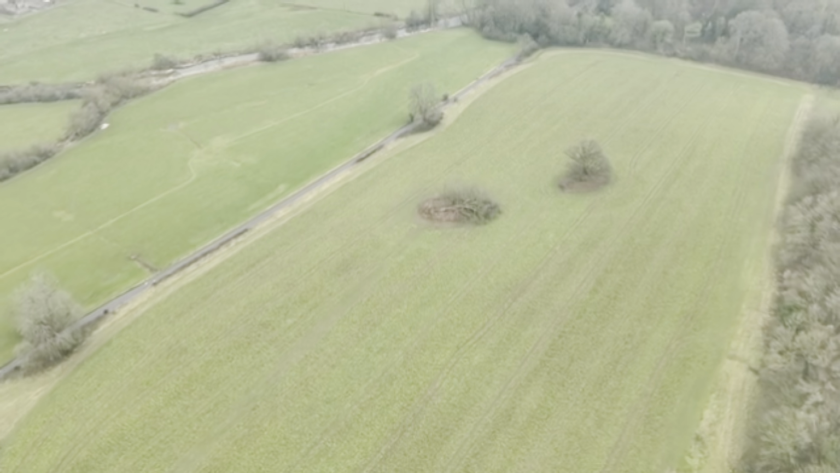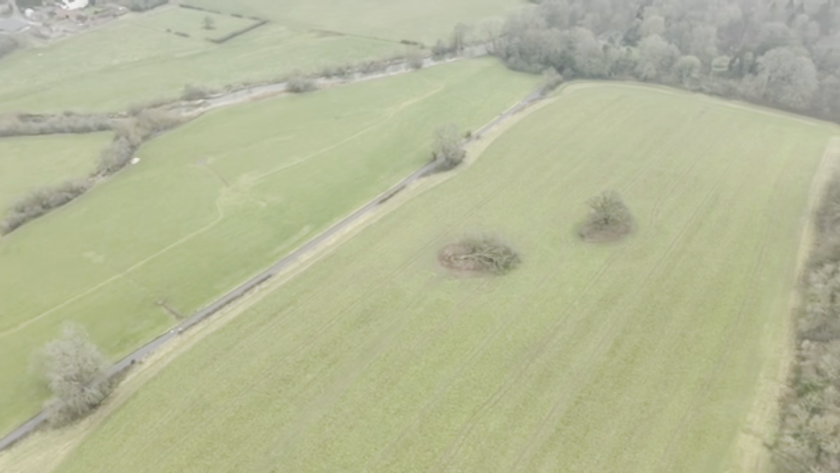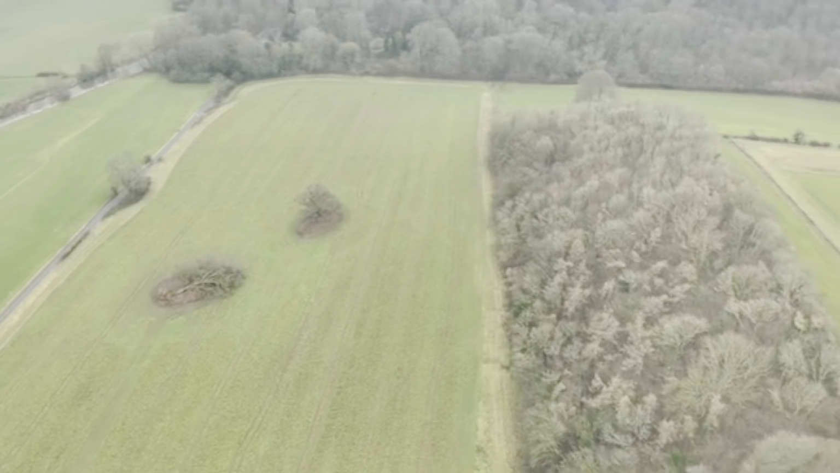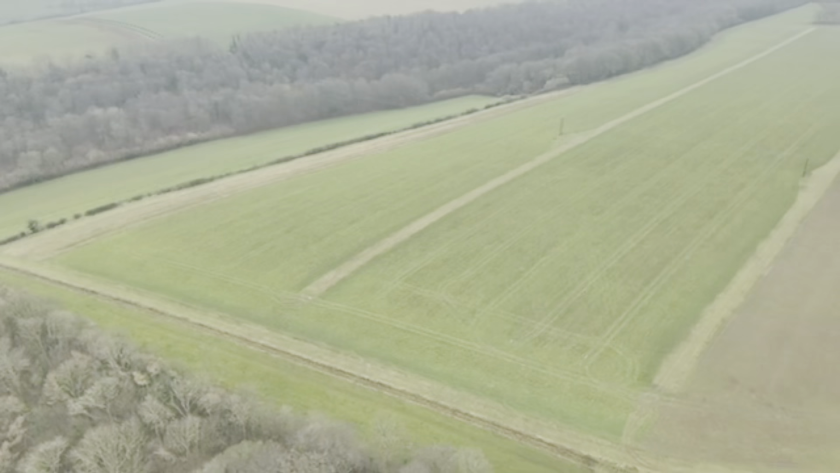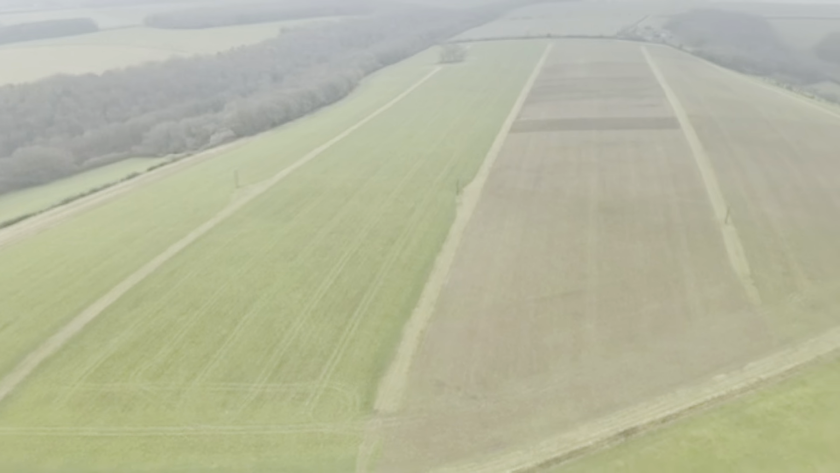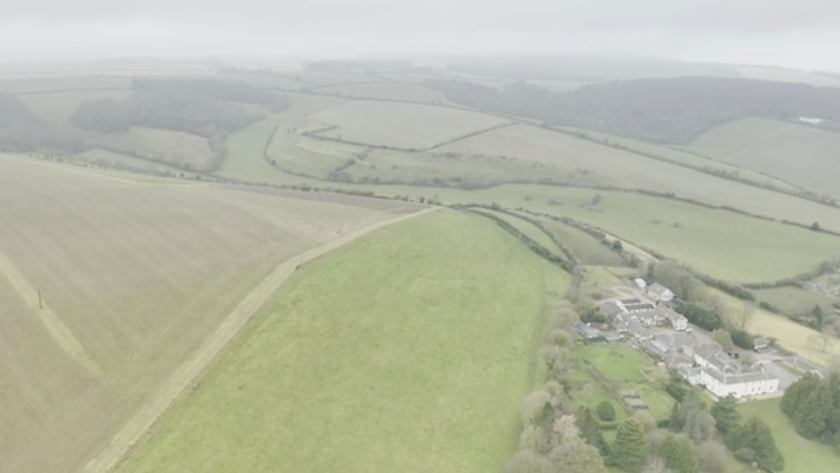I just want to give you a little insight into what the landscape looked like below and what we did. So this was one of many flights we did on the day, searching the immediate area around the last sighting. So nothing was seen throughout all of our flights. However, there was more information to follow, which meant we came back the very next day.